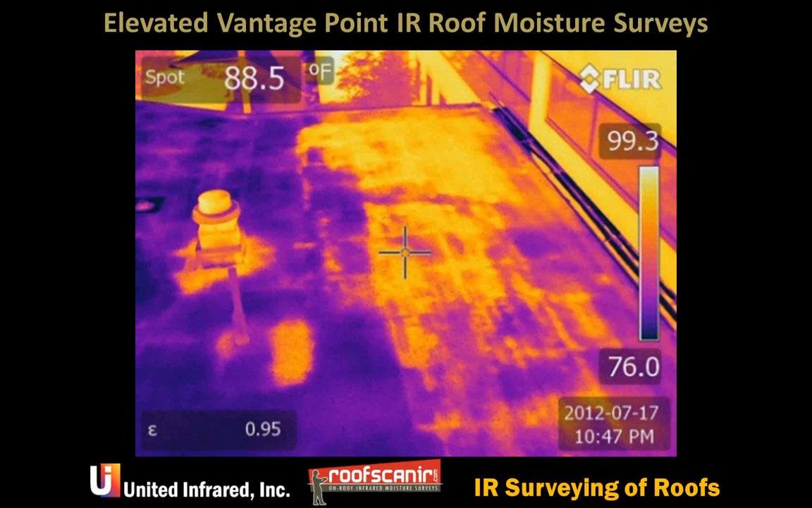When you're doing these elevated surveys, a lot of times it's hard to mark it, but you can put a guy out here with a laser and use what's called a reticle on the camera to mark with a laser beam down onto the surface, and then the guy can just follow the laser beam.